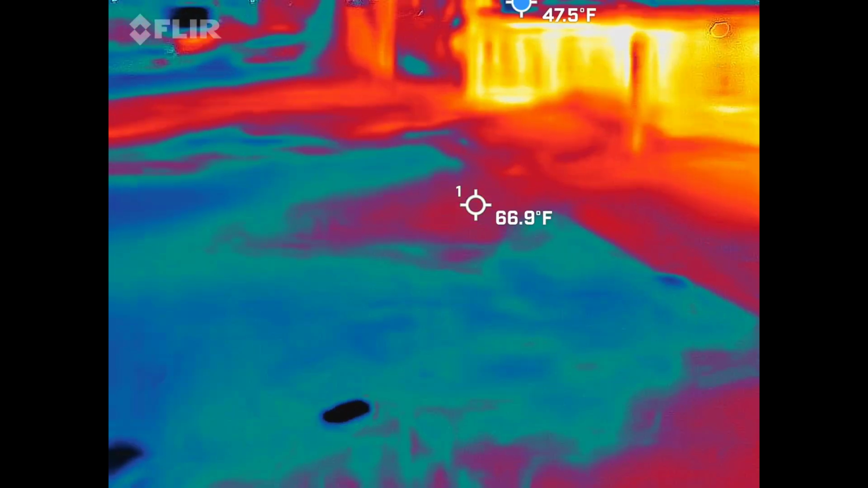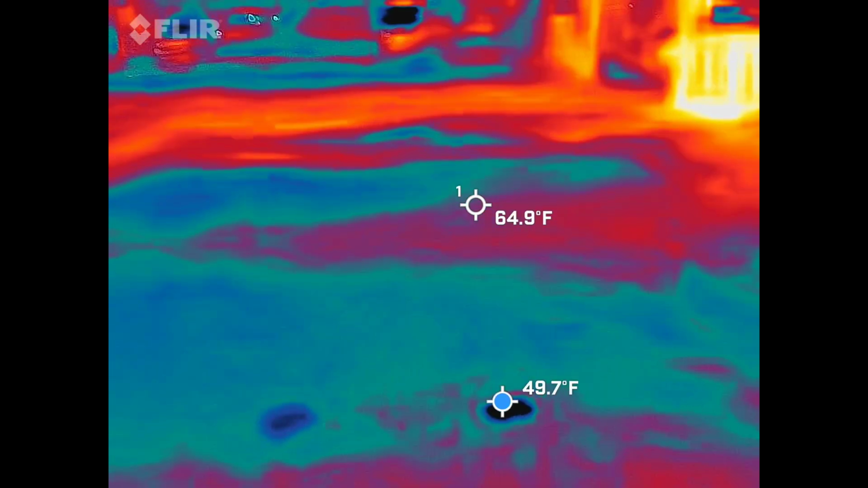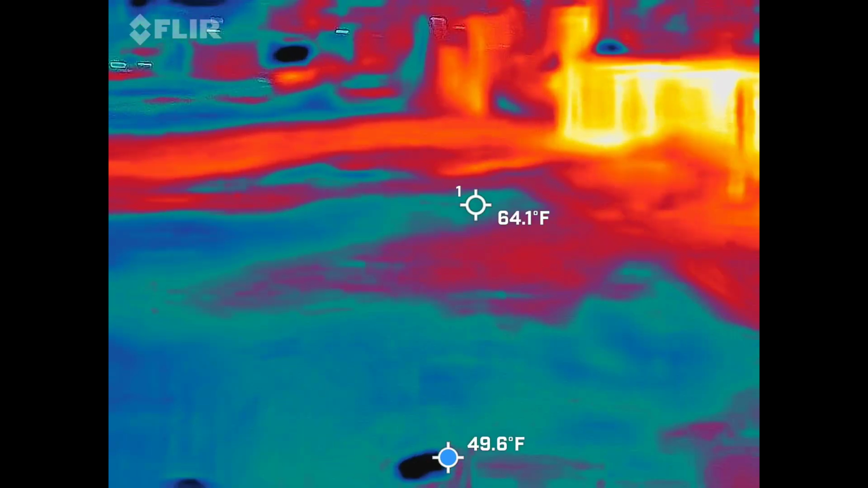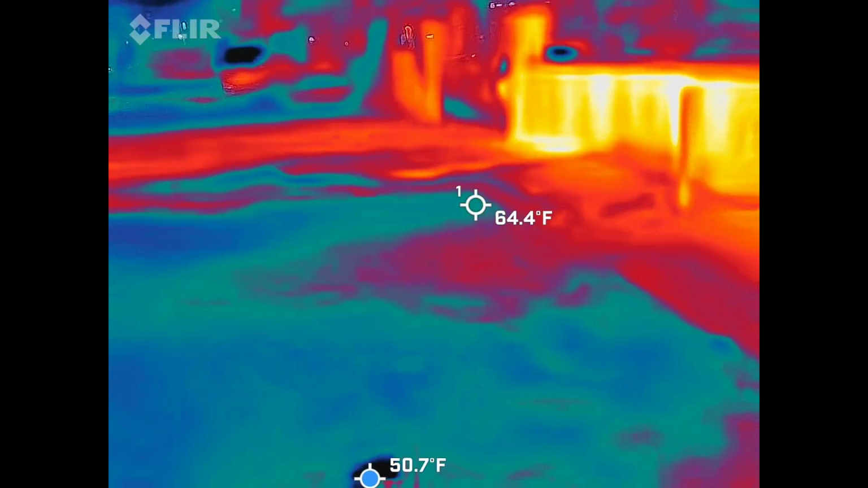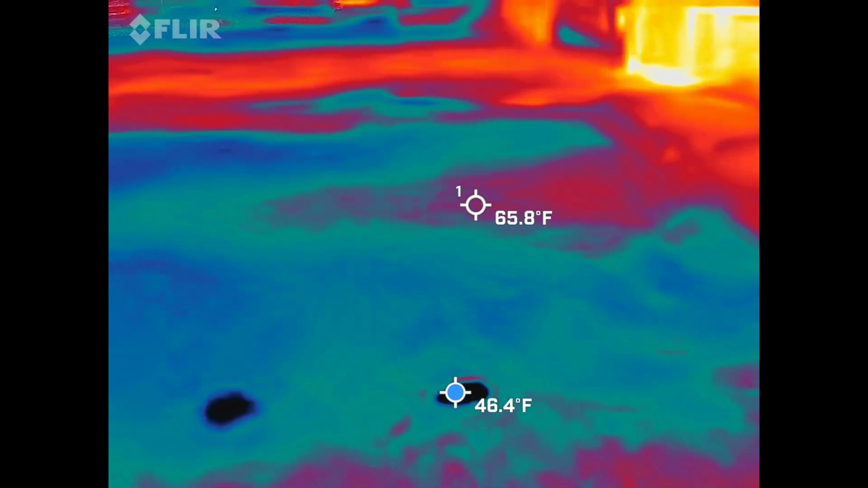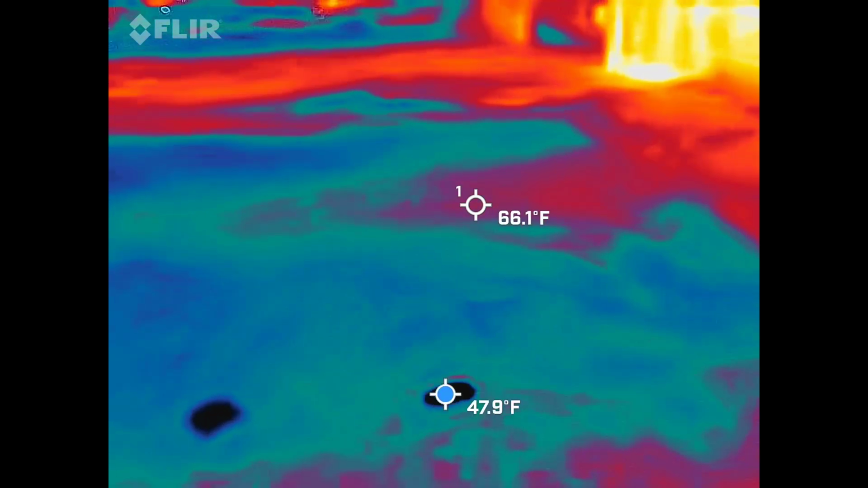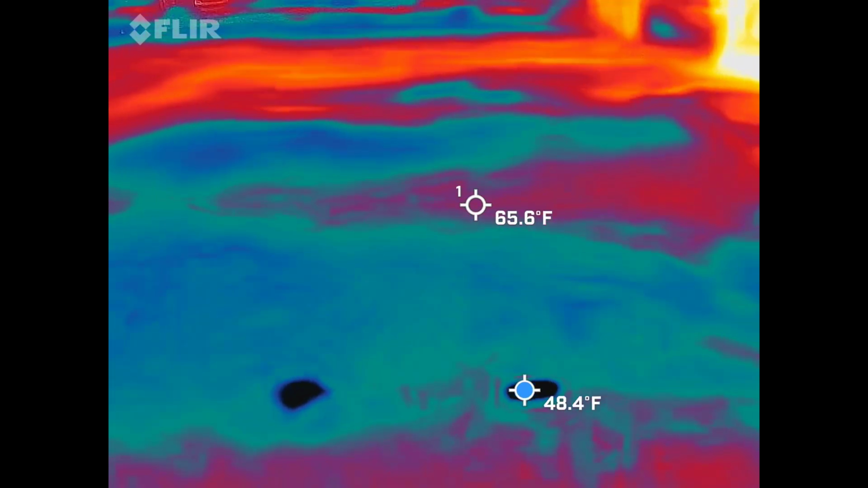Said United States. It's a 20 degrees difference.